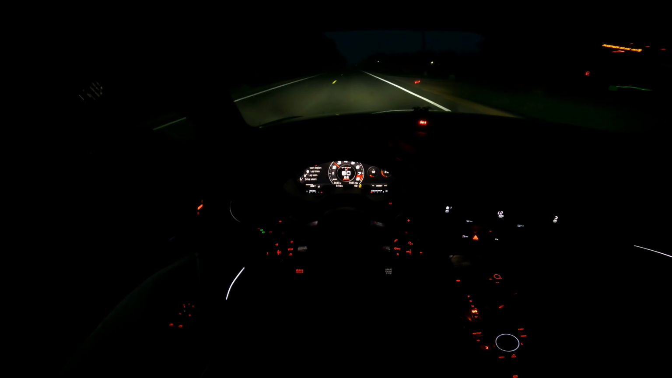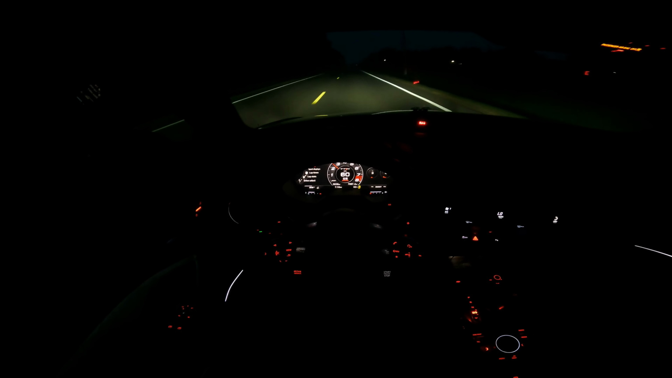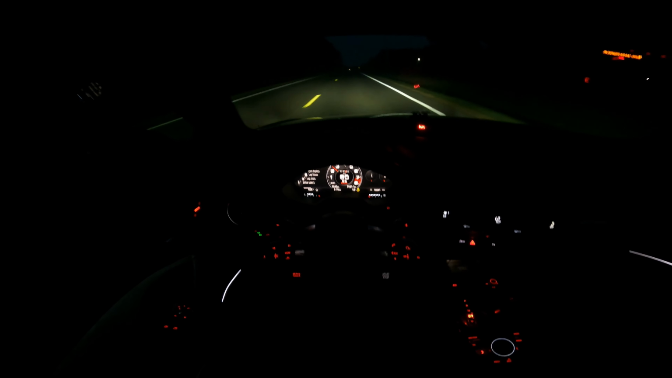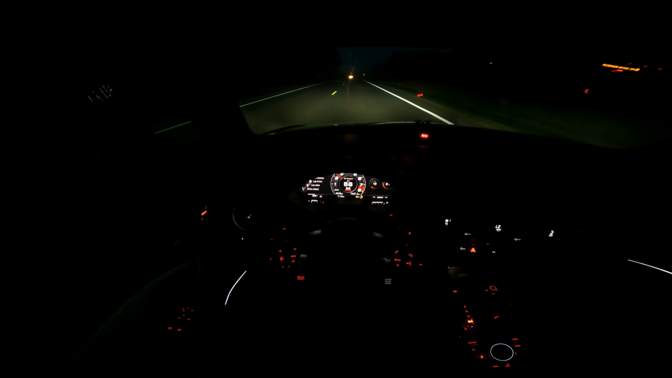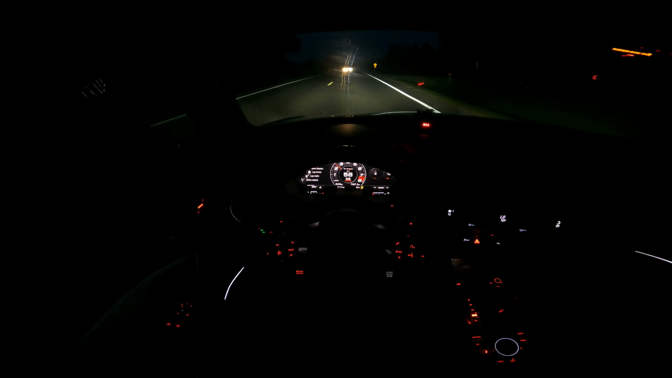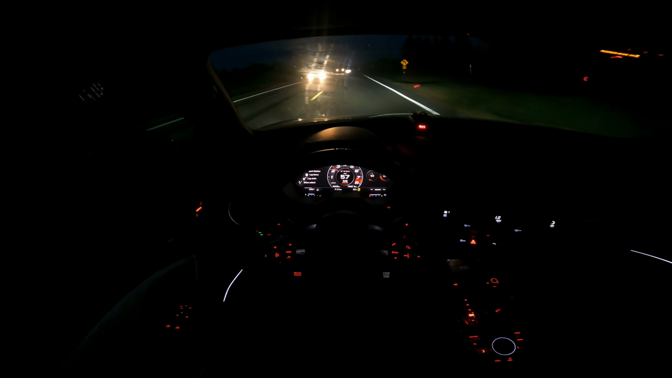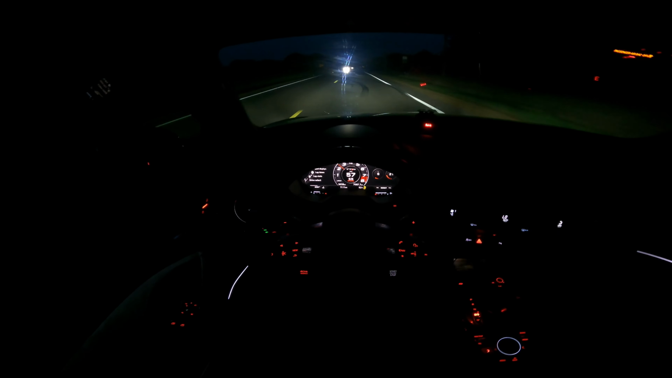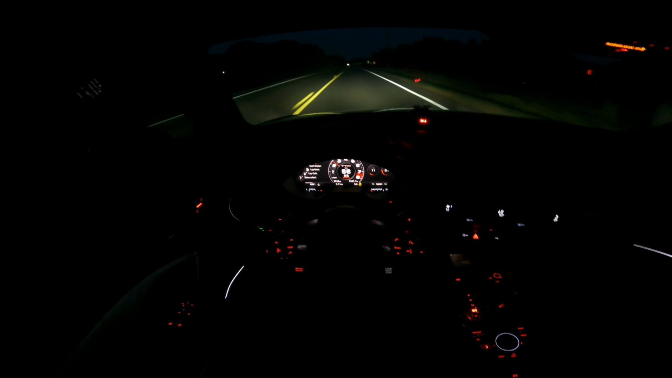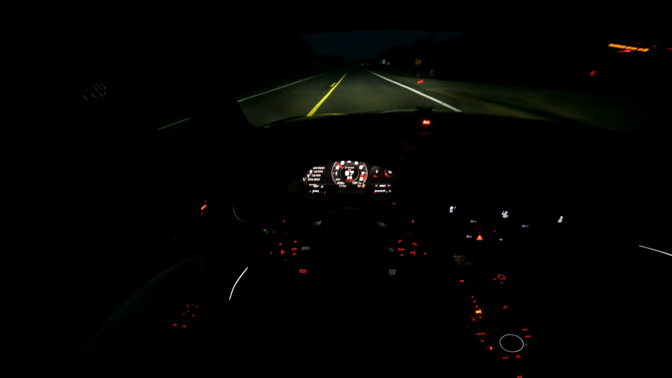There's probably some pretty quick cars, but I really want to race a Hellcat, or an M5 Competition, or a Camaro ZL1 or GT500 or something way up there. And obviously if they're highly modded, I'd probably still get beat, but stock, with how this car pulls, I don't know.